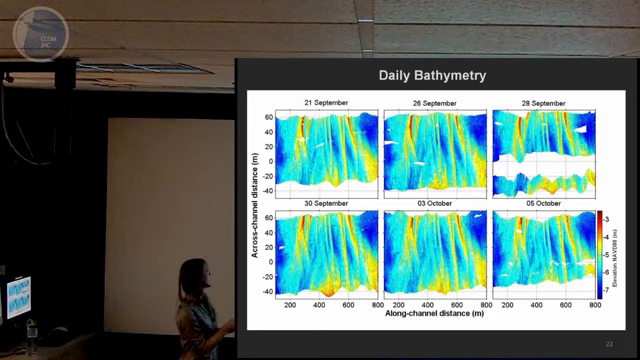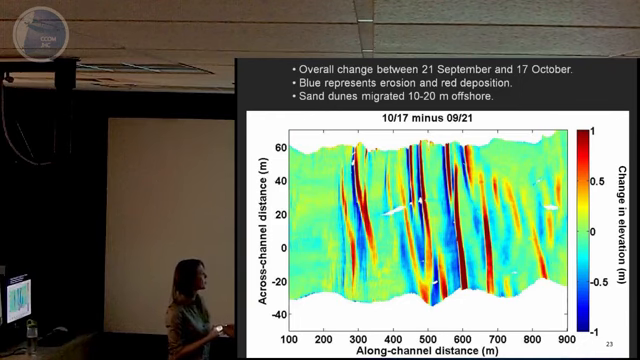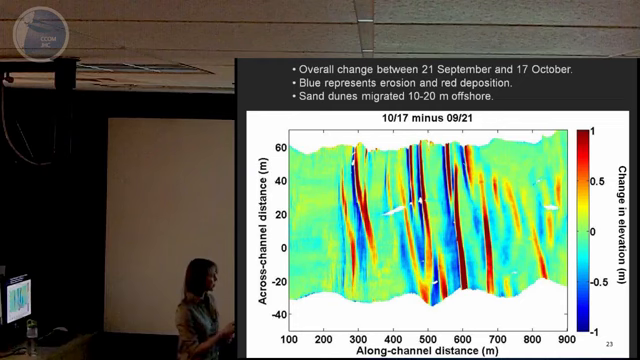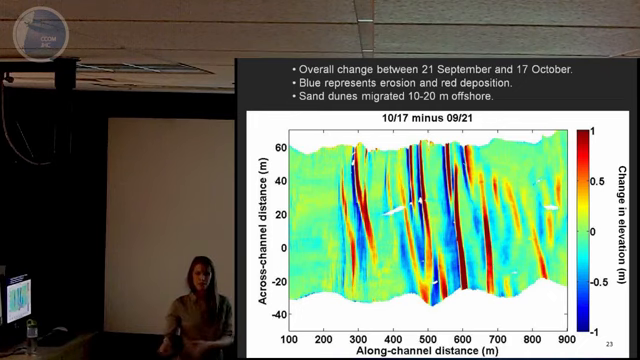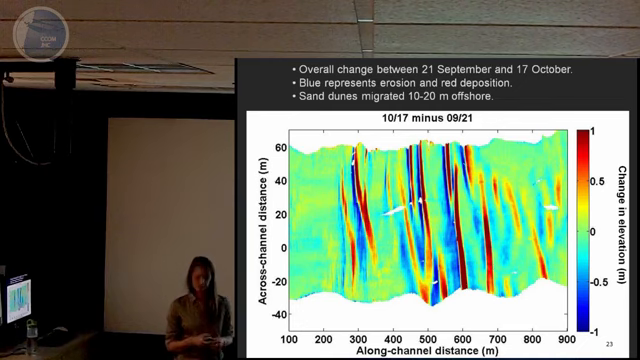By taking a difference plot, we would subtract one surface from the next. And we first did this over the entire study period, so we went from September 21st to October 17th. And the colors now represent change in elevation in meters. So the red represents 1 meter positive change, and blue is negative 1 meter change. You can also think of that as blue representing places where there's erosion and red representing places where there has been deposition. So over this entire study period, you can clearly see that these sand dunes migrated offshore roughly 10 to 20 meters.